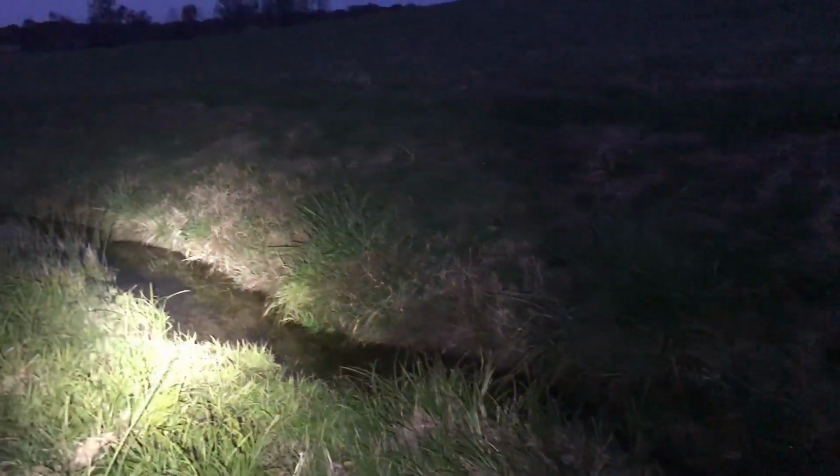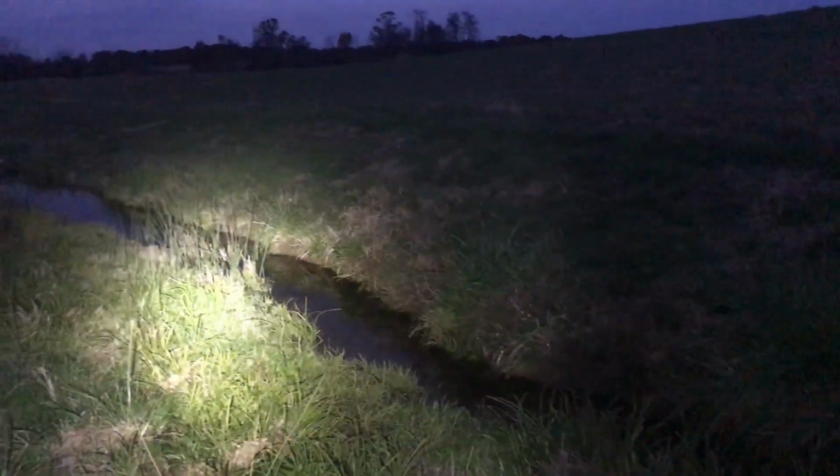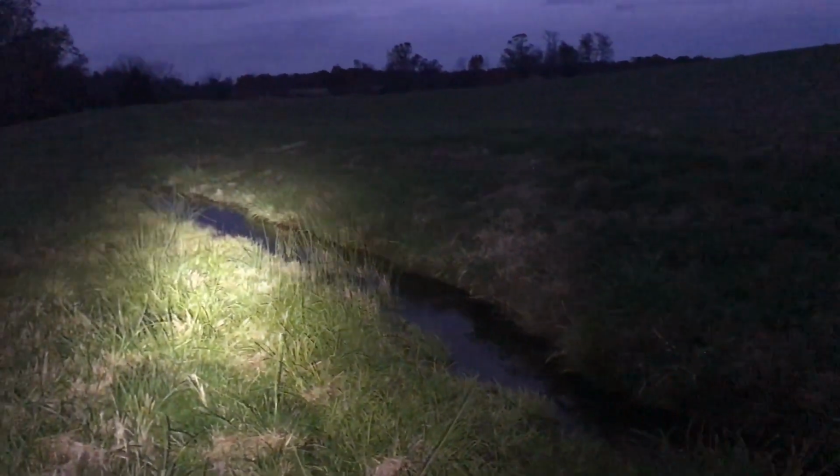We've used this little drainage ditch here to kind of slip in on them. Wind's in our face, using their own cover, their playground. This is where they run every day and every night. We're using it against them. So just a little tip for you guys. If you can do that and slip into them, Steve Kreiner always says, dog soldier, if you can get into a spot not seen, heard, or smelled, you've already upped your chances.